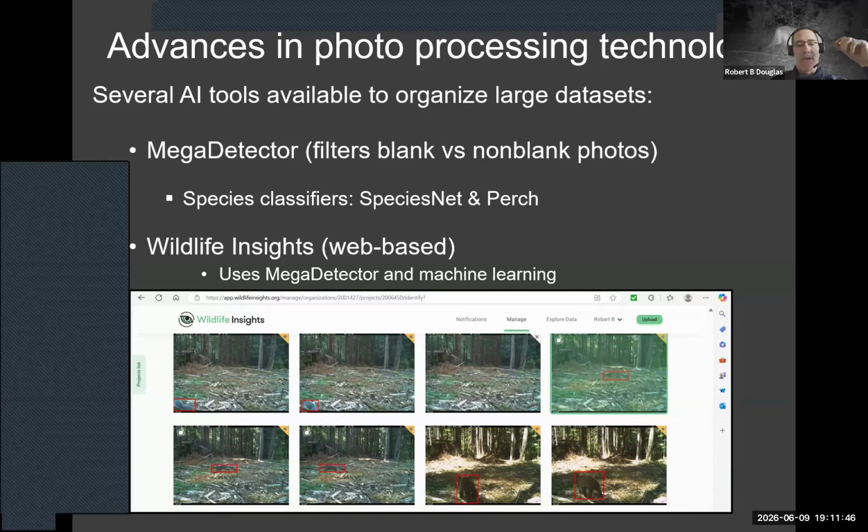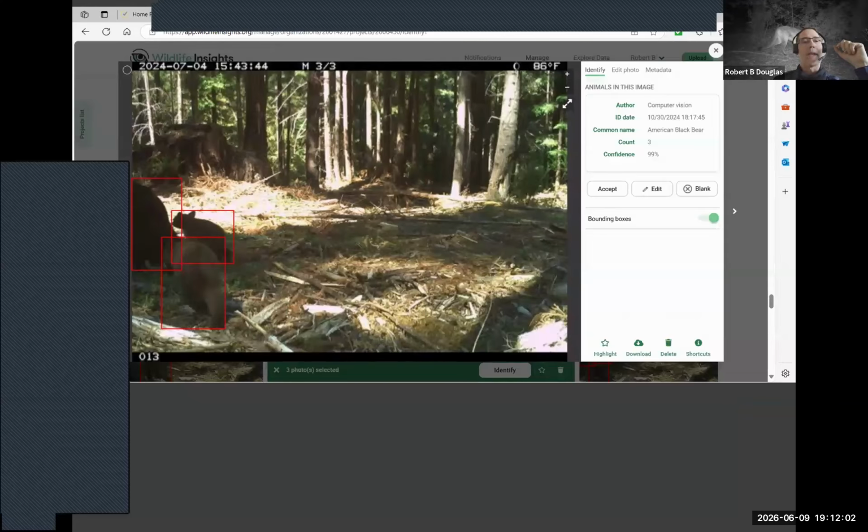Here I have a screenshot of Wildlife Insights, and you can see these red bounding boxes where it detects there is an organism in the field of view. Here's a little close-up, and this is what comes up when you're vetting a photo.